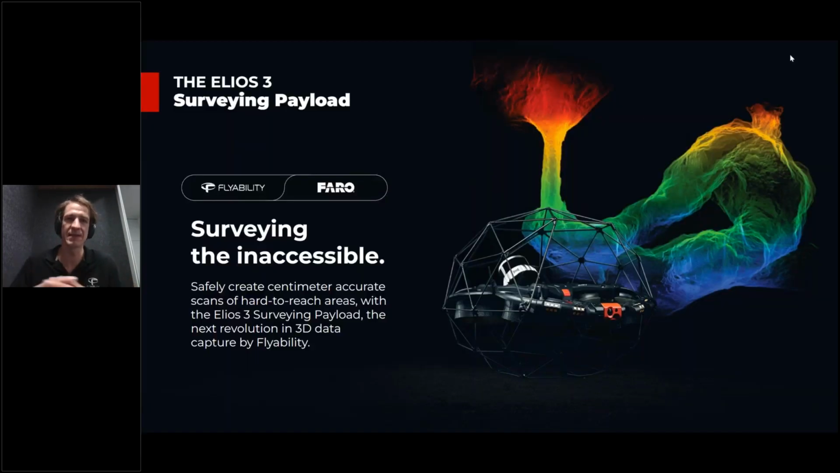So now, what best than work with really industry veteran, so to say, to bring the Surveying Payload to the world. And so that's how we've decided to partner now for many years with GeoSLAM, which has become part of Faro, in order to bring this capability on Elios 3.